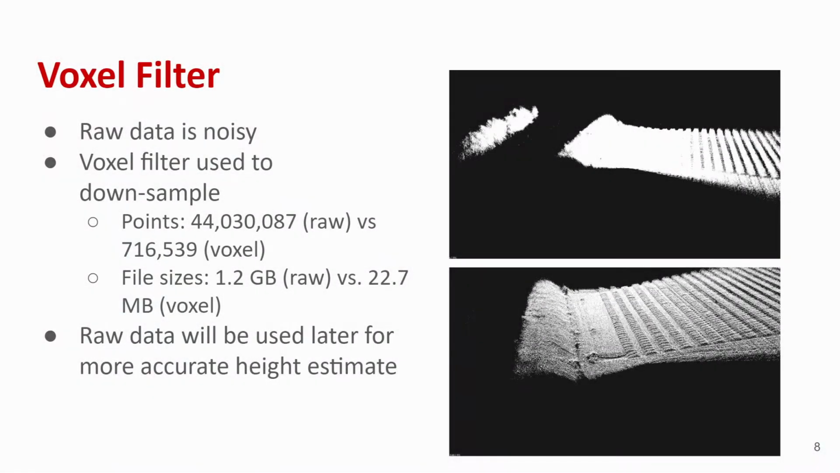One of the data processing steps we did was to use a voxel filter. A voxel filter discretizes the point cloud map into a 3D grid composed of 3D pixels, i.e. voxels. It averages all of the points within the voxel into one point. This was done for a few reasons. Firstly, raw data can be noisy due to fast UAV movement or wind pushing the UAV, causing a lag between where the UAV says it is and where it actually is. Using a voxel filter helps account for some of this noise.